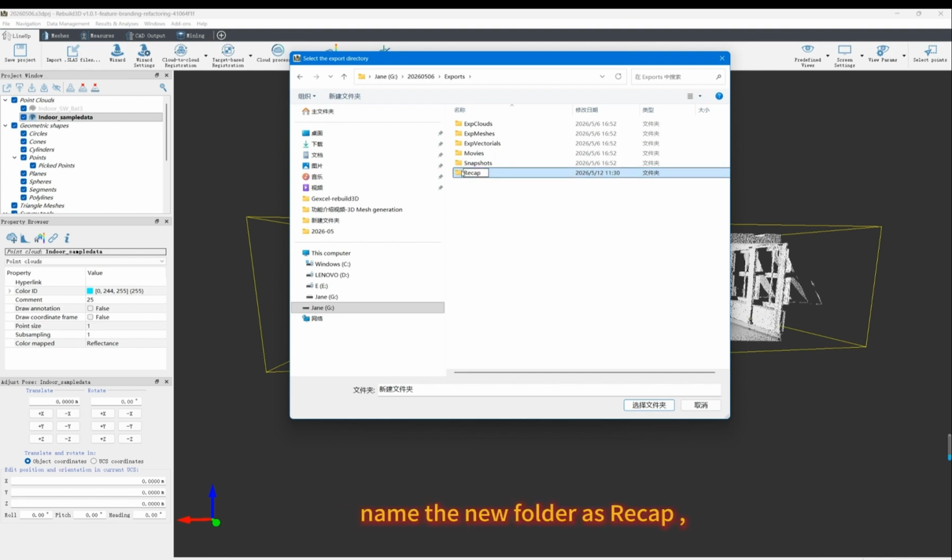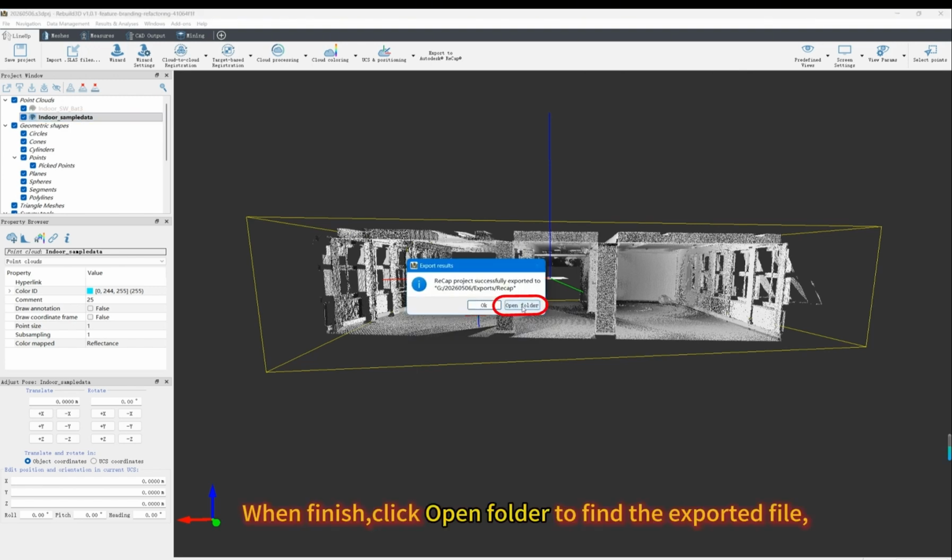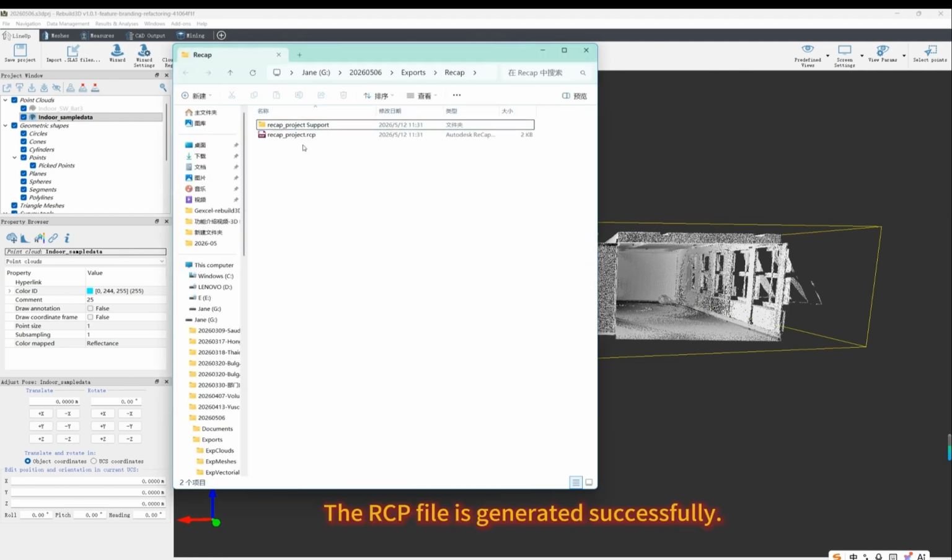Name the new folder as Recap, and then start exporting the RCP file. When finished, click Open Folder to find the exported file. The RCP file is generated successfully.